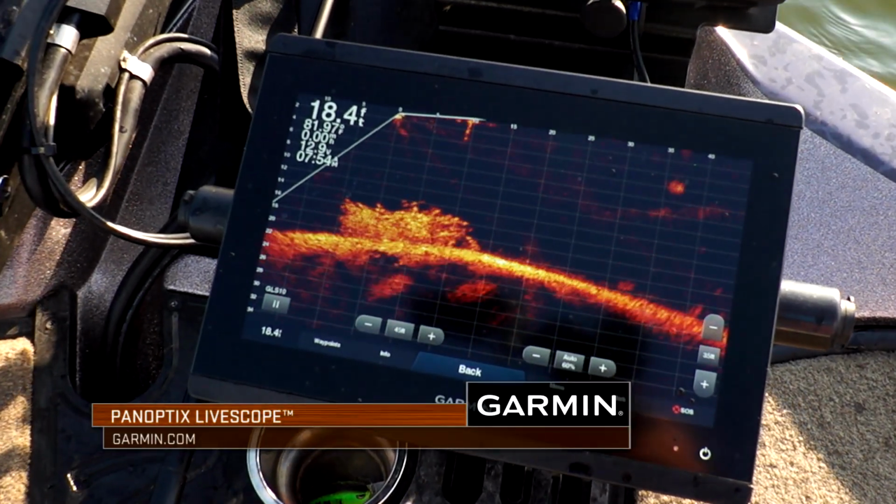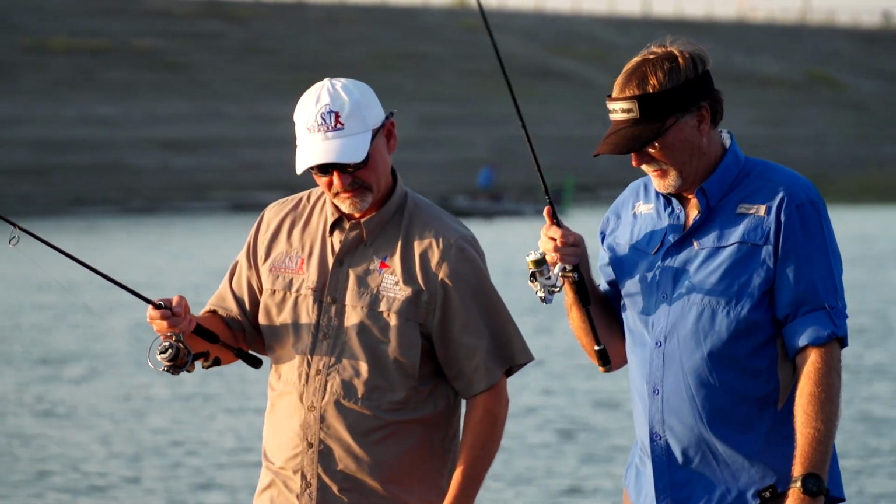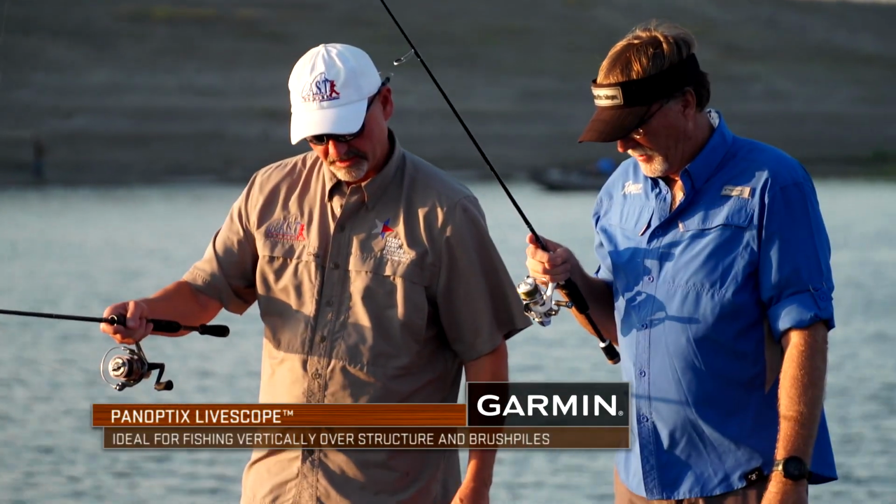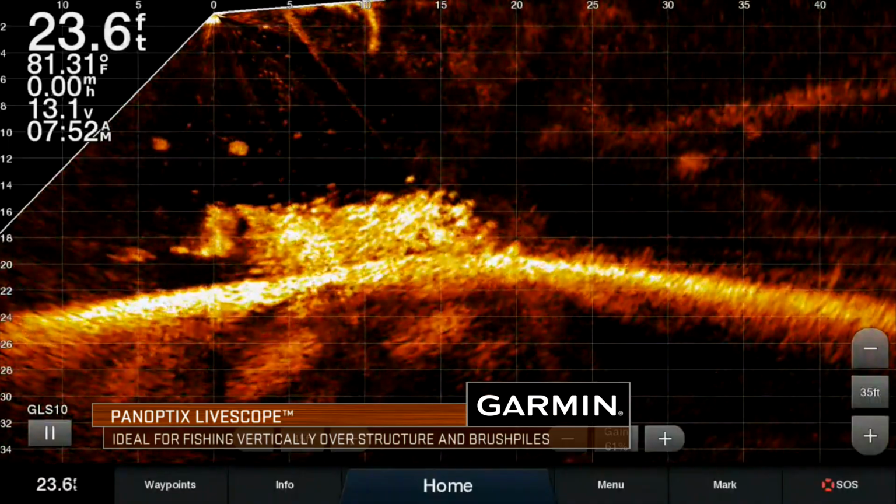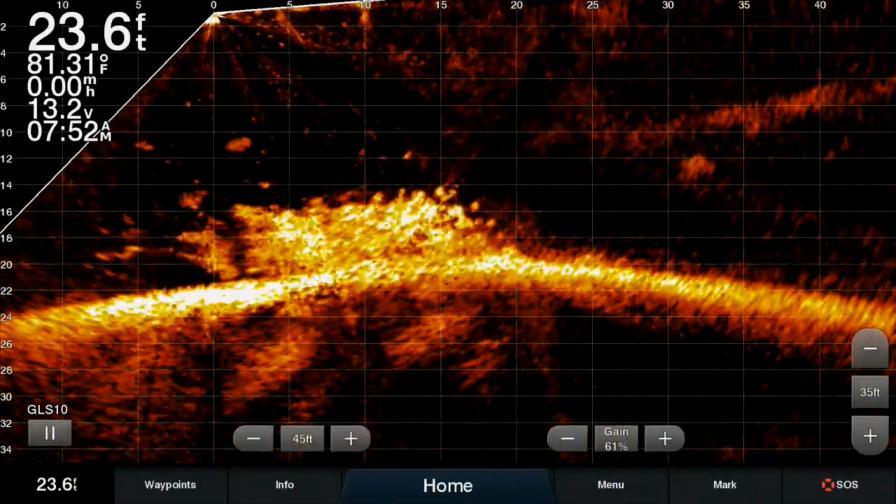We'd drop it down, we'd reel up one crank. They didn't bite it the first crank, we'd reel it up 2 cranks. They didn't bite it the third crank, we'd reel up 3 cranks. But we had no idea really, truly what was below us. Now with live scope, we know how many fish are there. We know what those fish are doing. We know how they're reacting when we're fishing. You can see everything go down.